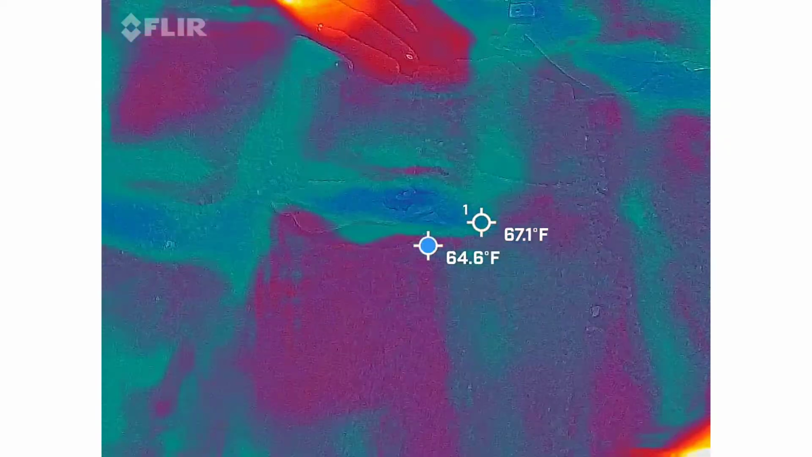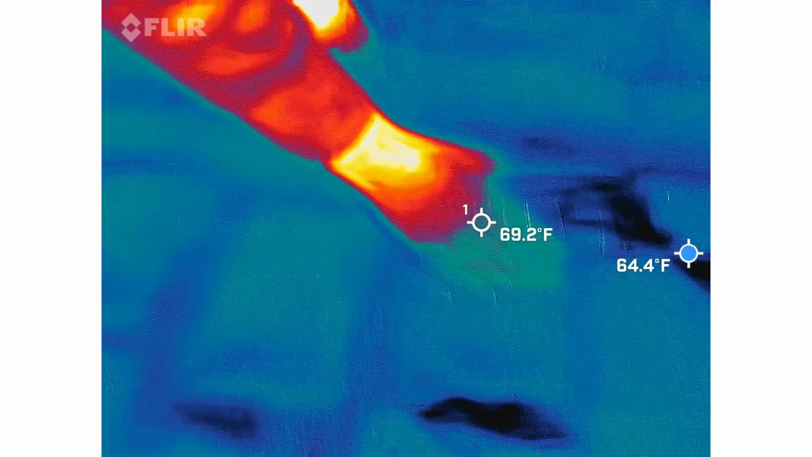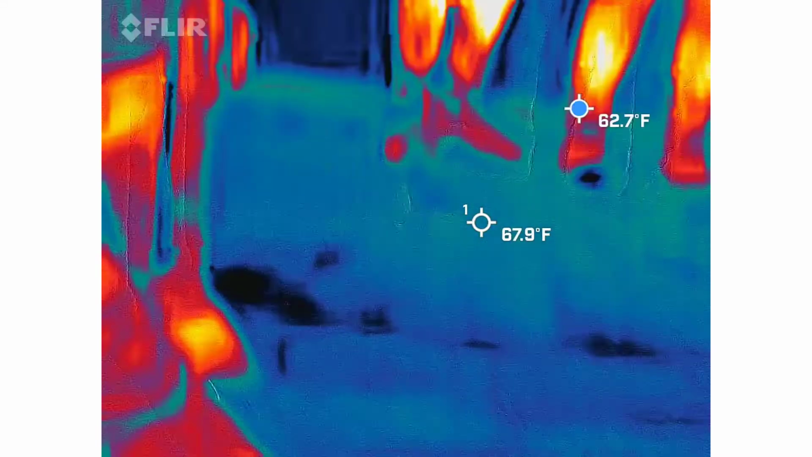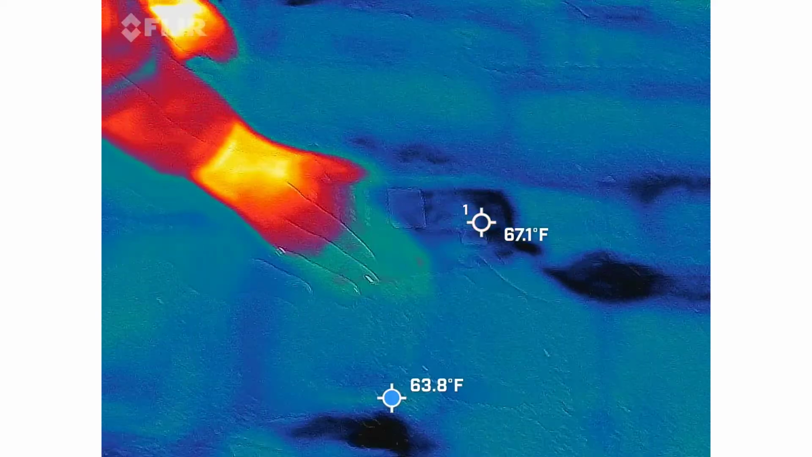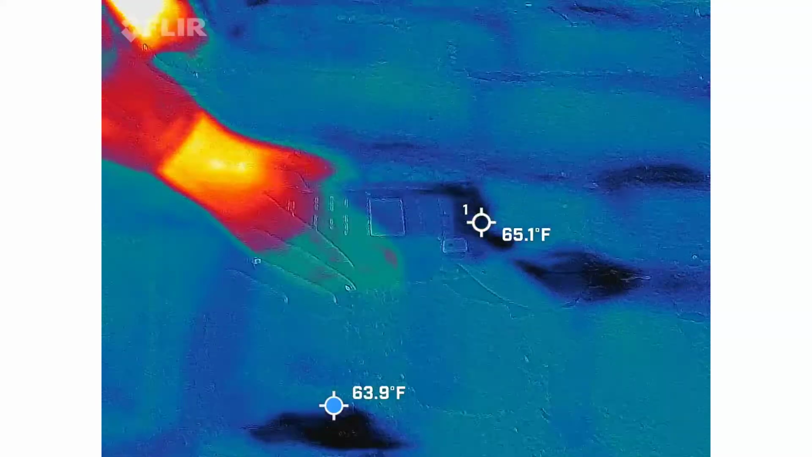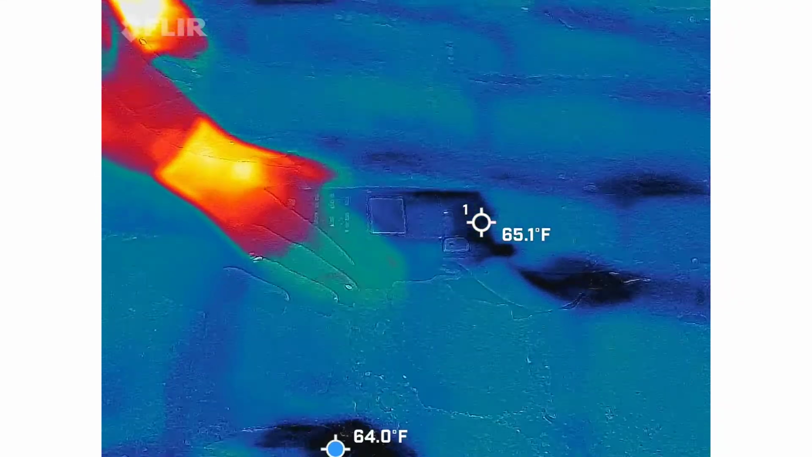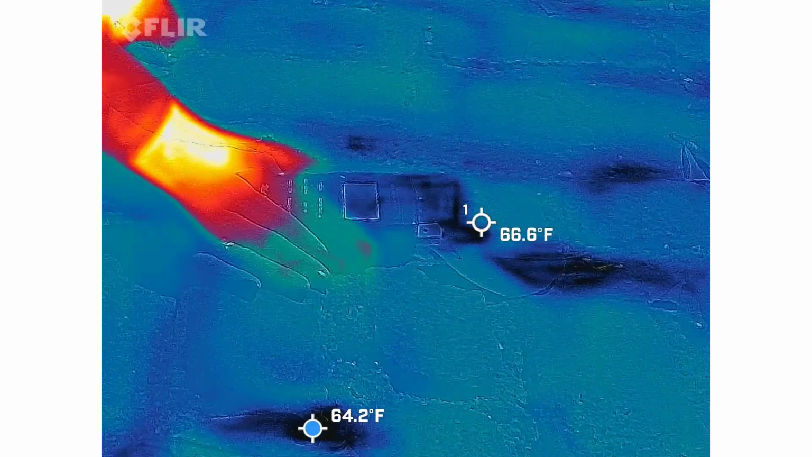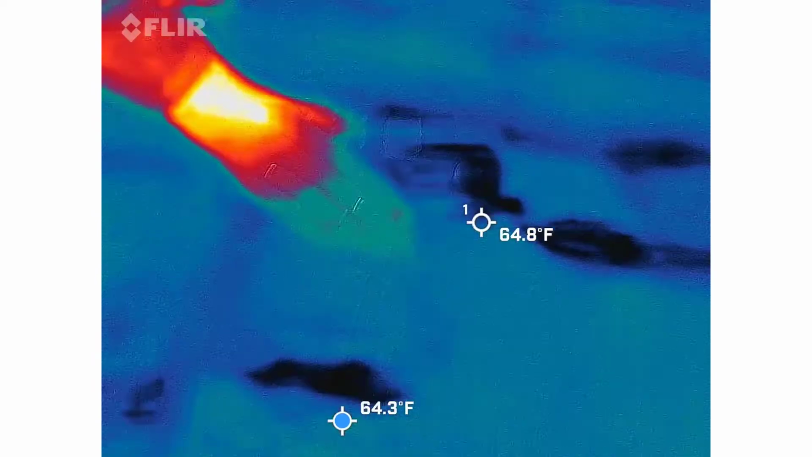6.2. 6.4. 7. Weird. That's so crazy. It's like there's people walking, taking steps there, and then leaving. It's really weird. Yeah, it's becoming charged, like the longer you know about it. Yeah, there's a black spot right there. Directly. 7.3. Okay, I see 6.5. That's the lowest I see right there. Looks like we're past it.